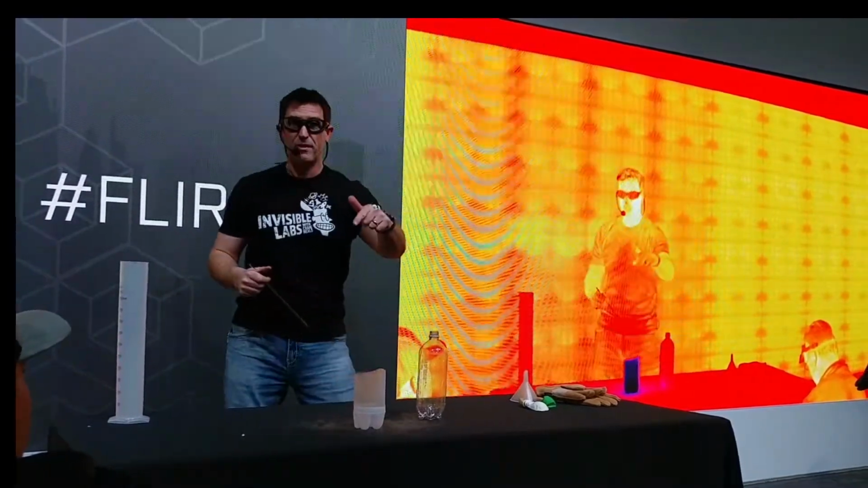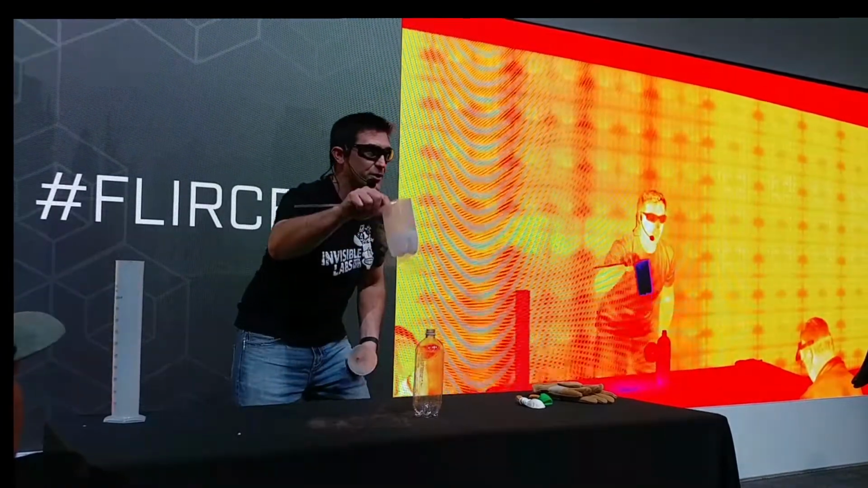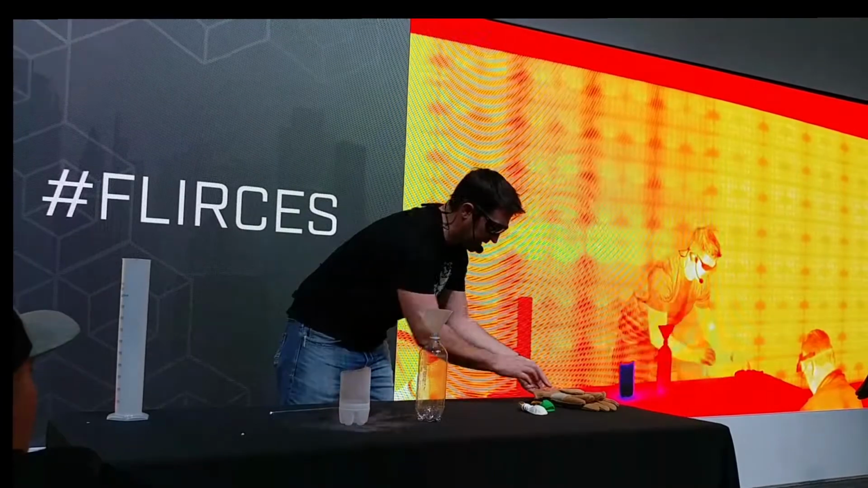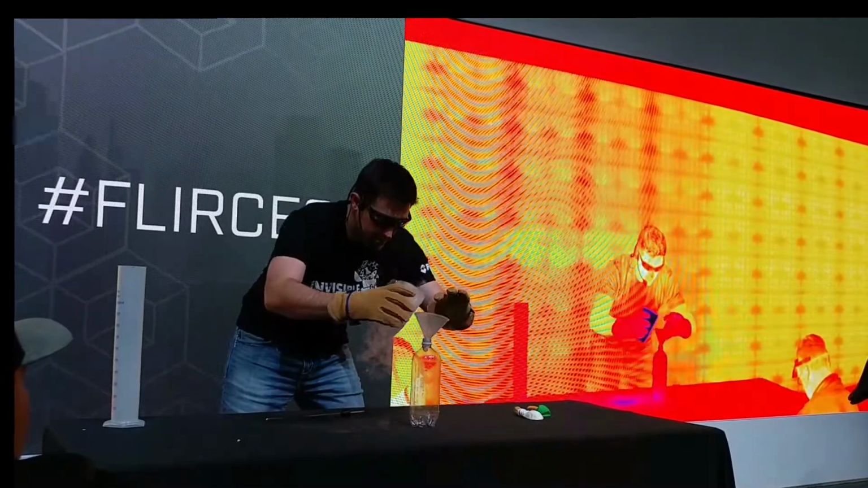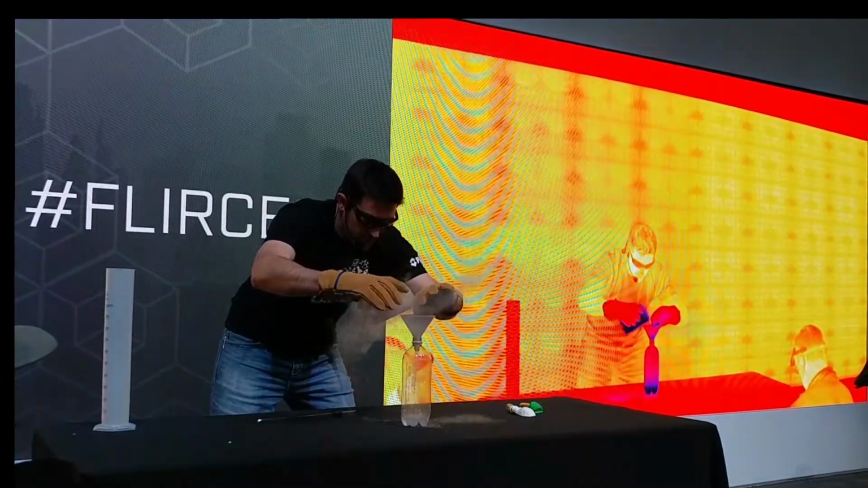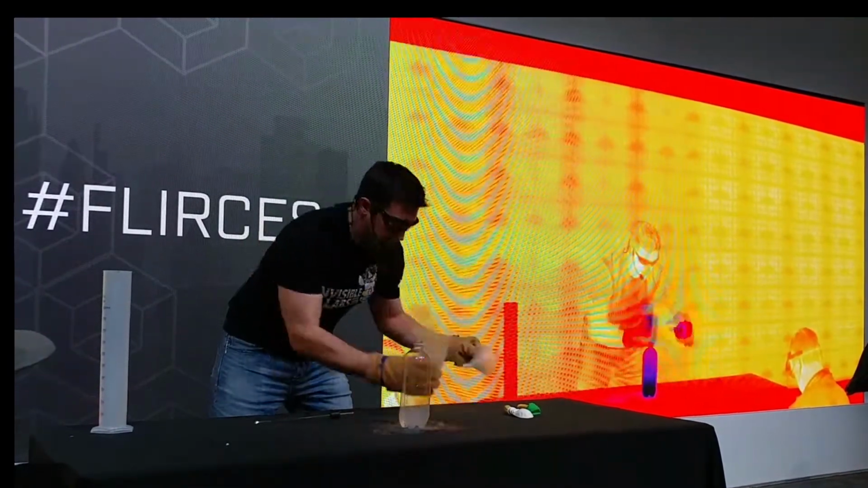I'm going to bring Old Faithful to you here at the Las Vegas Convention Center, but we're going to do it with liquid nitrogen. So I'm going to put my liquid nitrogen inside the bottle, and then it's still going to be turning into a gas. Okay. There we go. But what I'm going to do is cap it off.